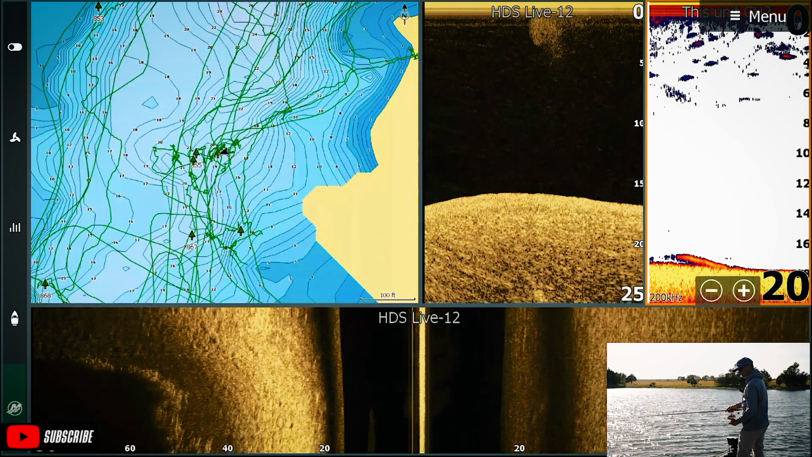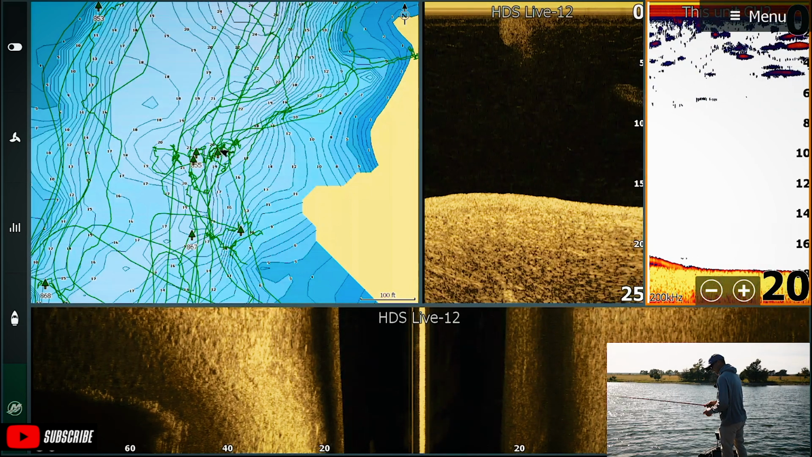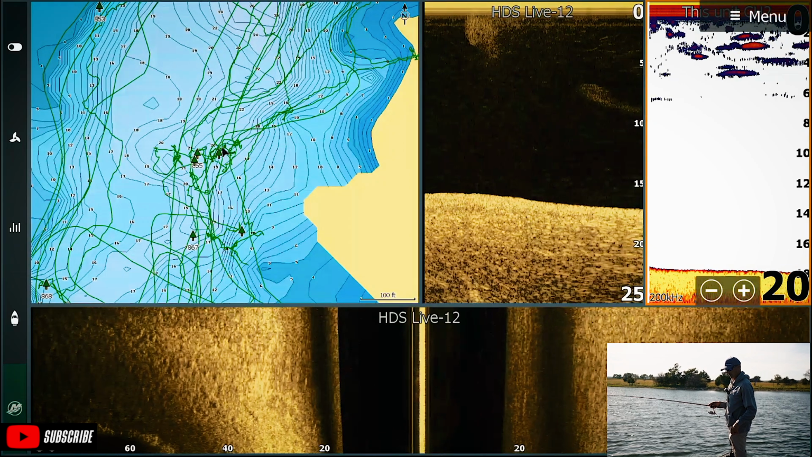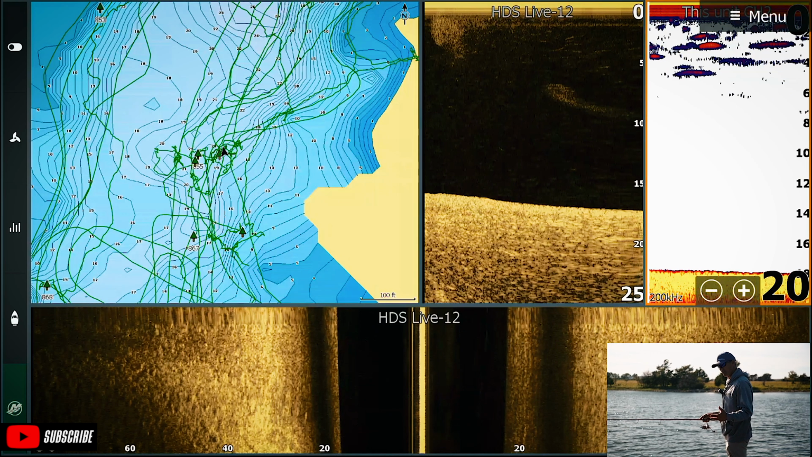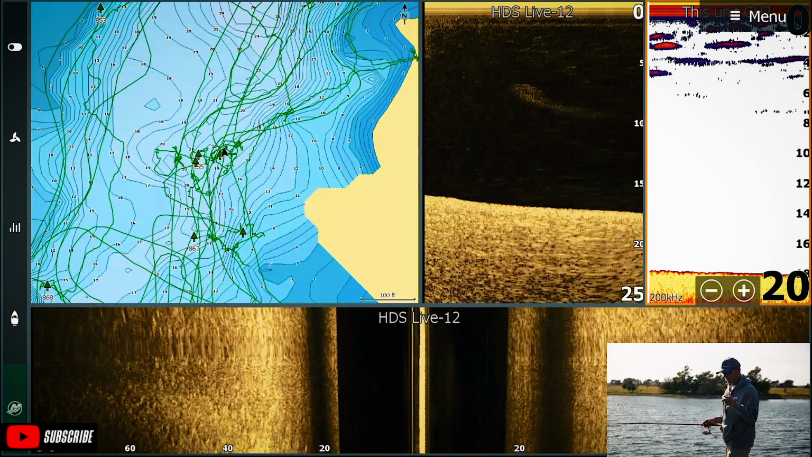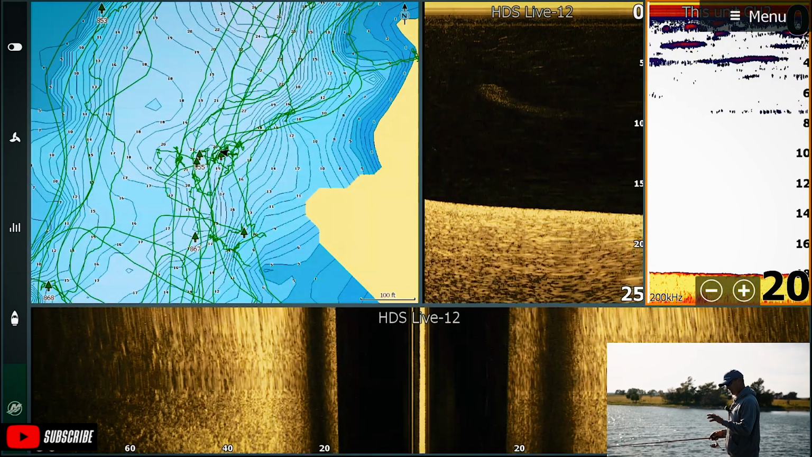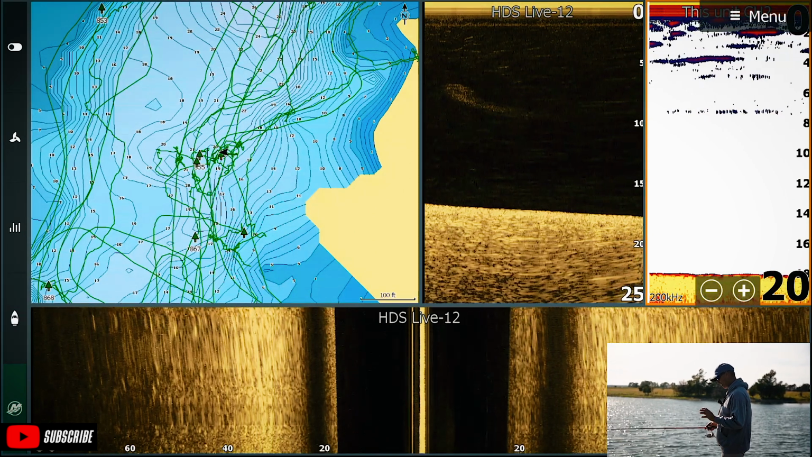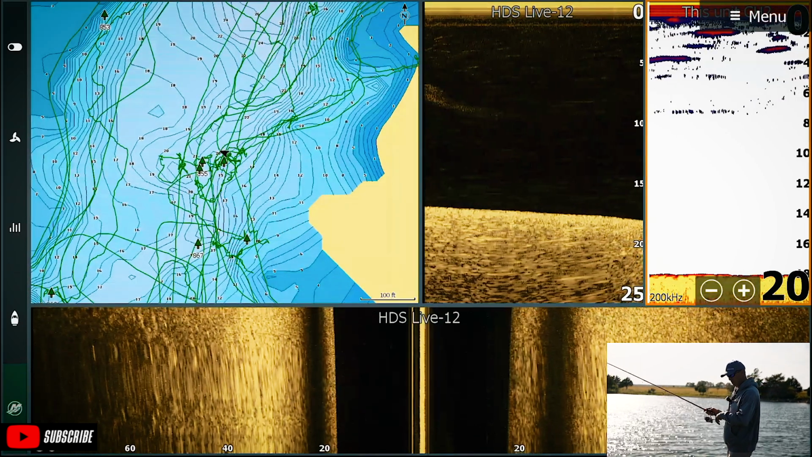I know a question you guys are gonna have is, how do I have my unit set up? Man, I got those things in auto. I don't do a lot. I leave them in auto. And when I get on a really clear lake like this and there's not a lot of particles in the water, I can bump that sensitivity up just a couple degrees. If I'm getting a lot of feedback, then I just bump that sensitivity down a little bit. But I leave everything in auto. The main thing is to make sure it's in shallow water mode.